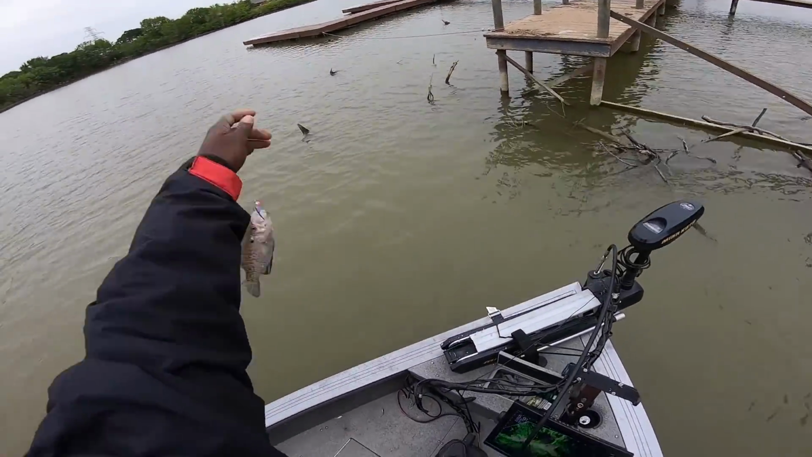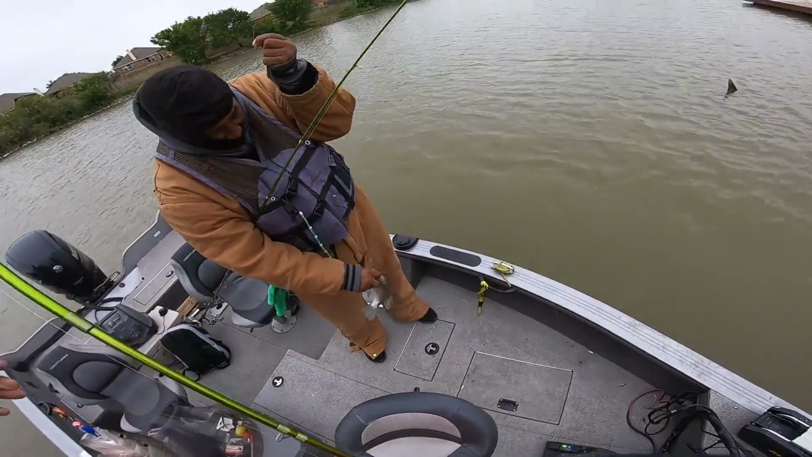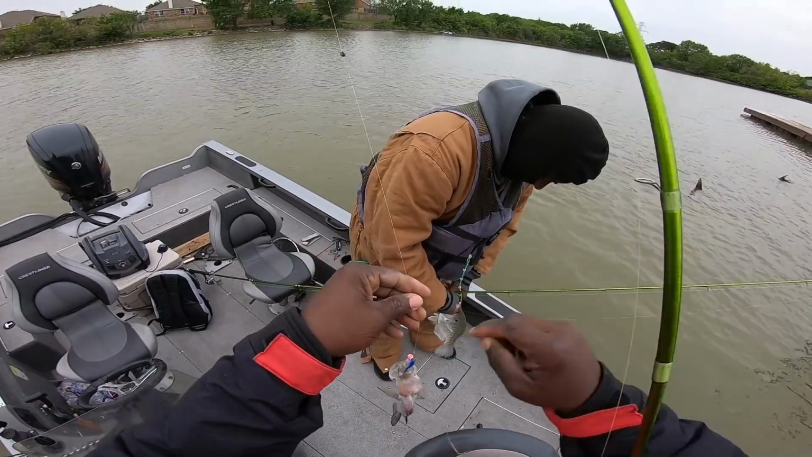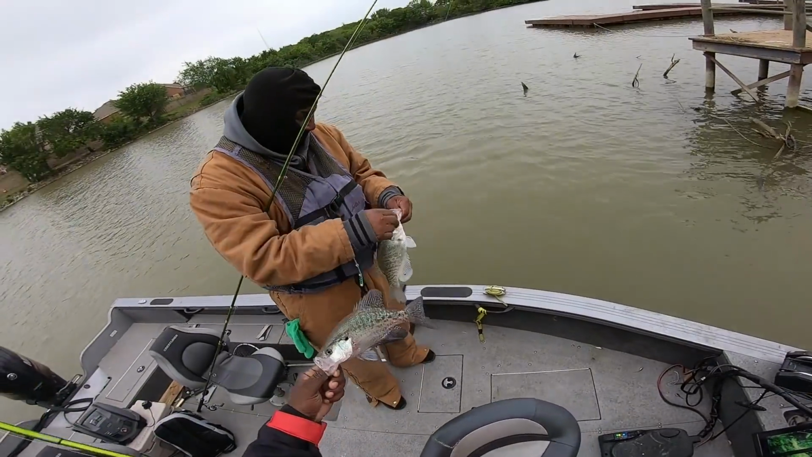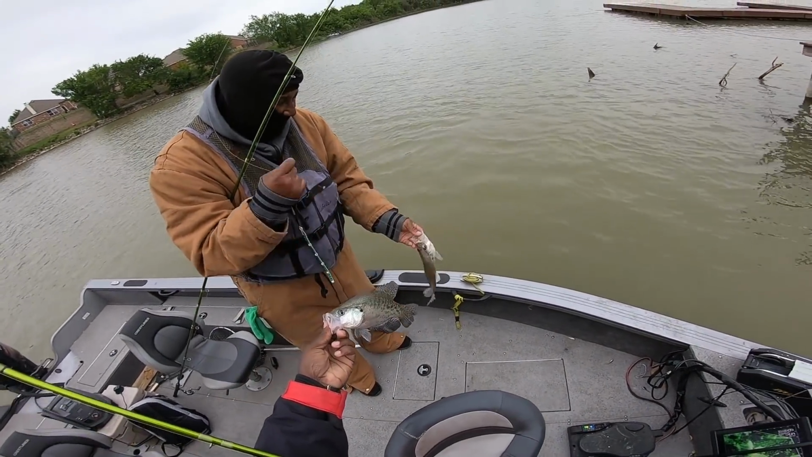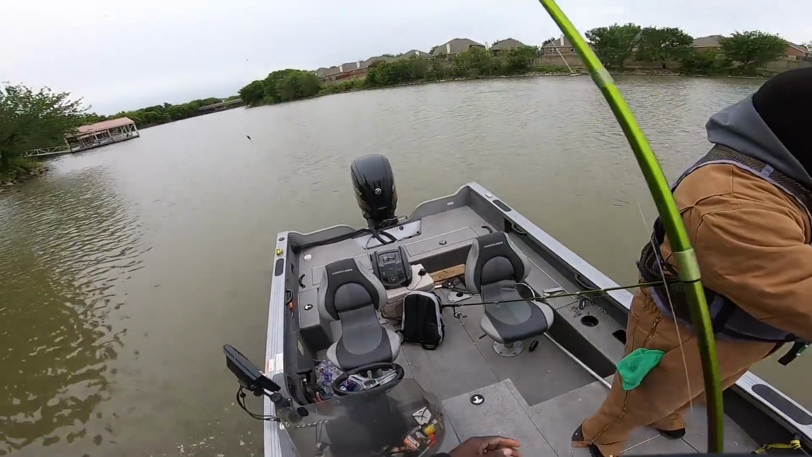God dang, y'all, we're a little late to the party. But we decided to check some brush and quit doing the live scope for a minute to see what we came up with. And these are the results. I got a little male, and I think that might have his girlfriend over there. A little female. They're sitting in this brush, 8 foot of water.